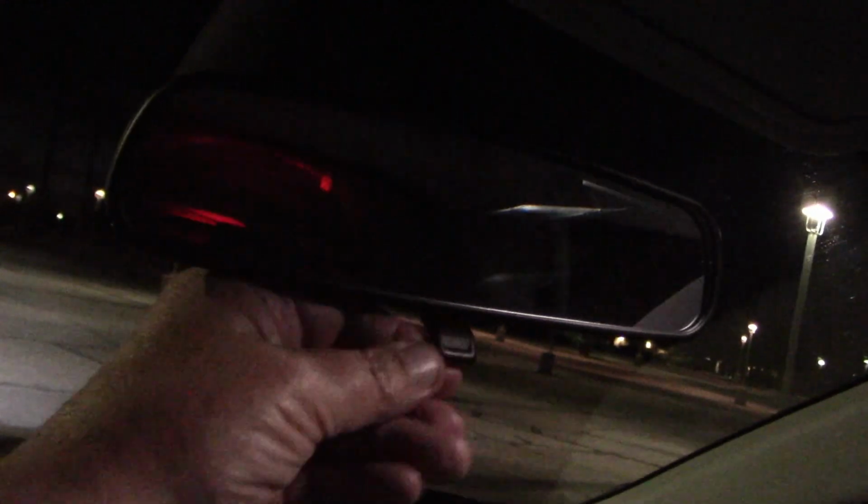This is not very likely to break. If it does, it's going to cost you $500 or $600. Well, then again, with prices dealers charge, you never know.